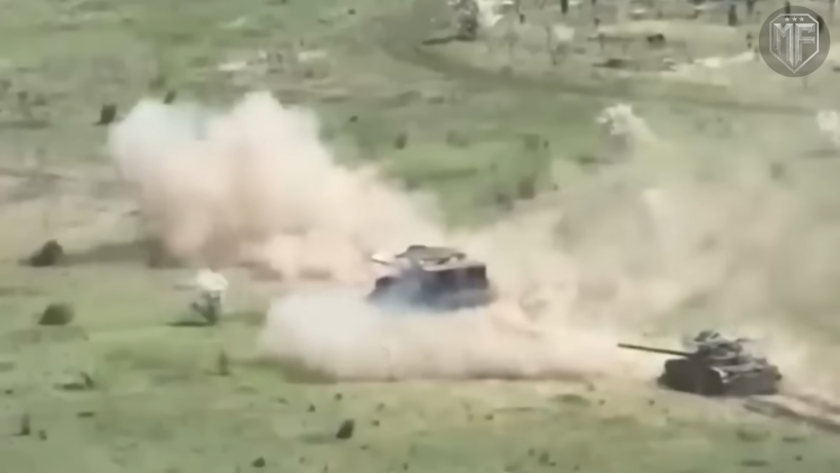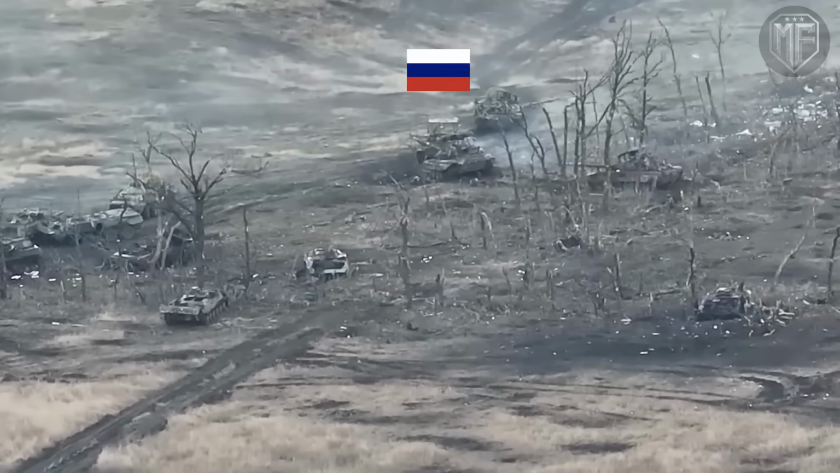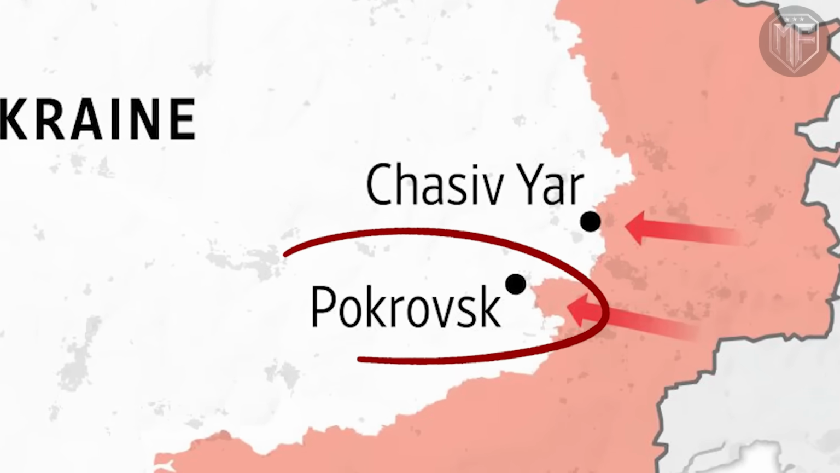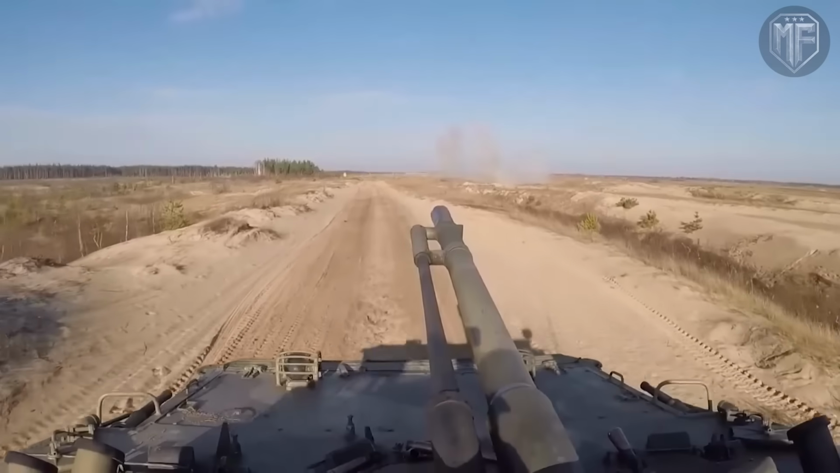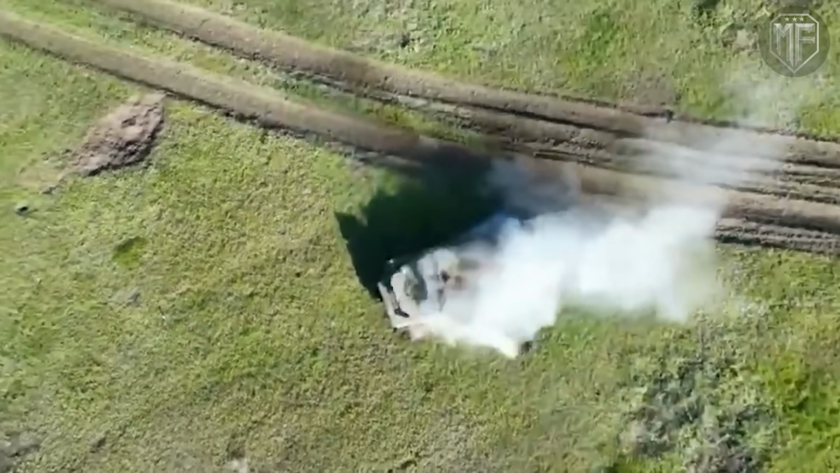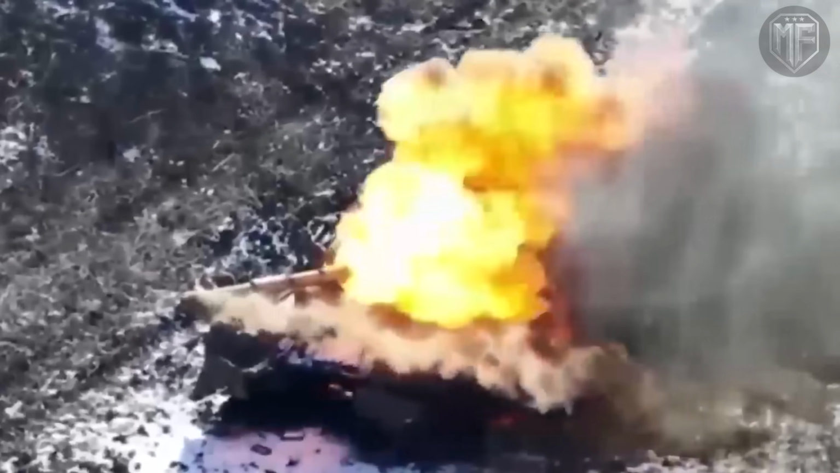When strikes happen again and again in the same sectors, the message spreads faster than any briefing, and units begin to adjust behavior based on expectation rather than surprise. At Pokrovsk, FPV drones are no longer deployed only against high-value targets, but against whatever element threatens momentum at that moment. An armored vehicle moving to resupply a position draws attention just as quickly as a tank advancing toward the line, because both represent movement that can be stopped at low cost.